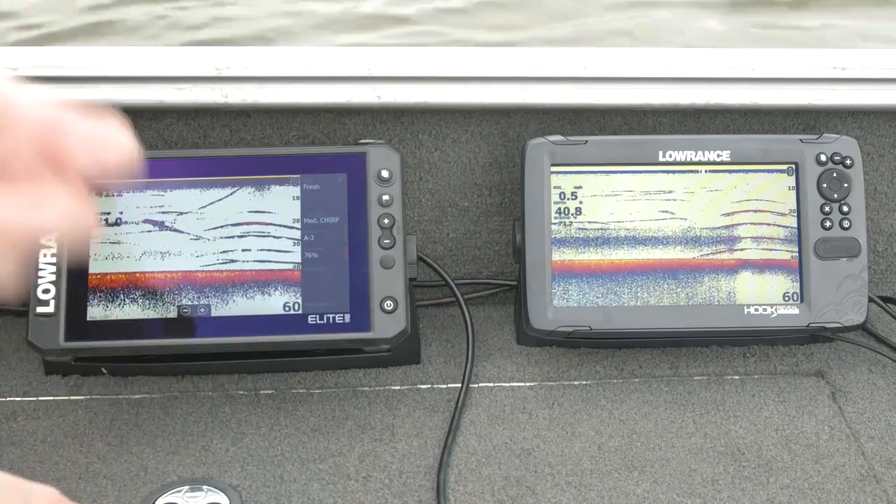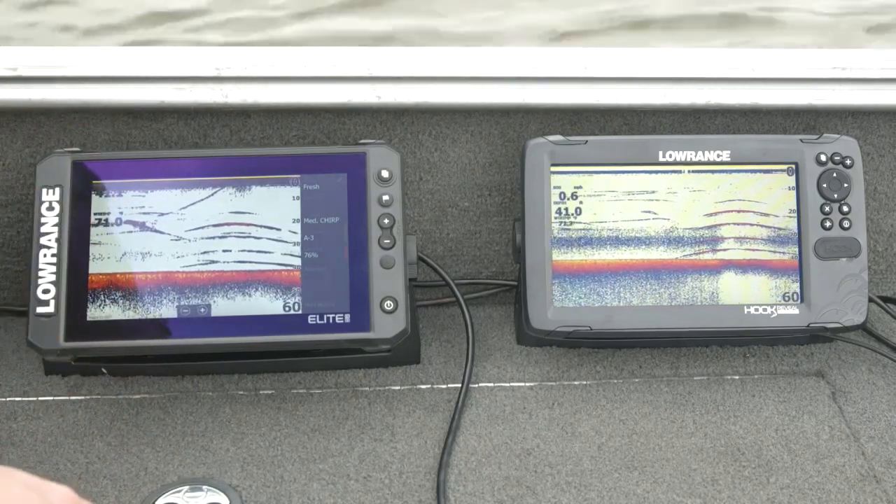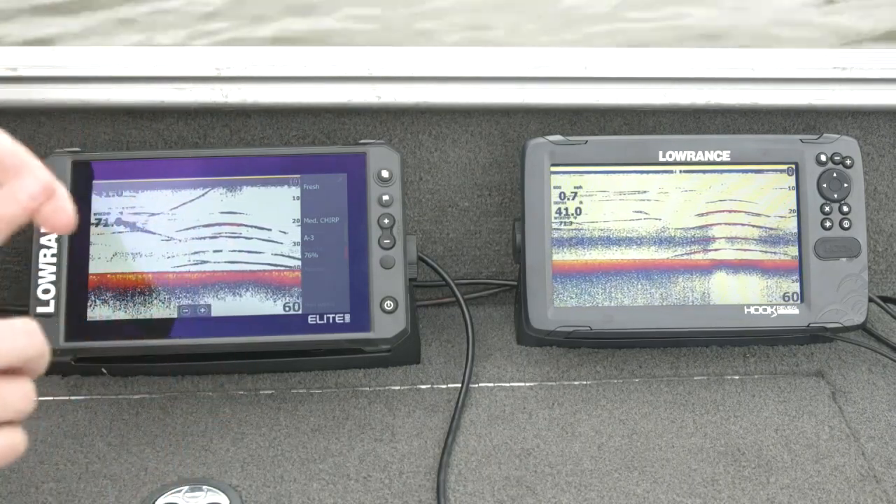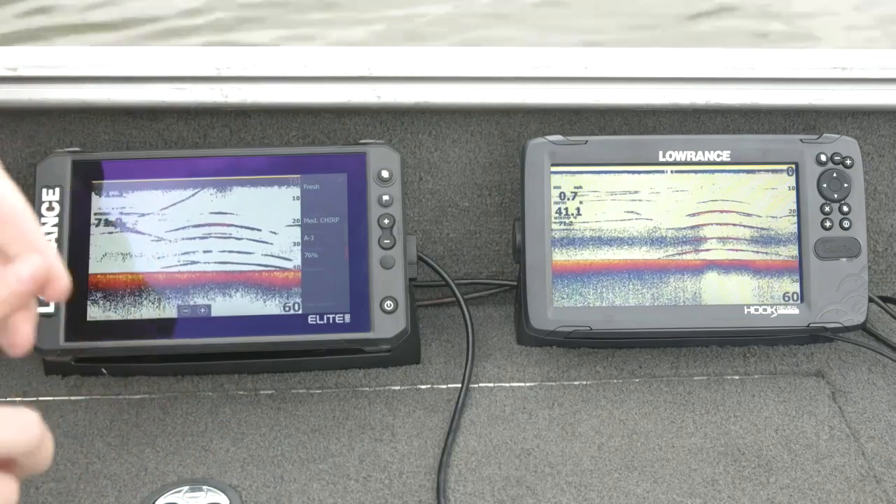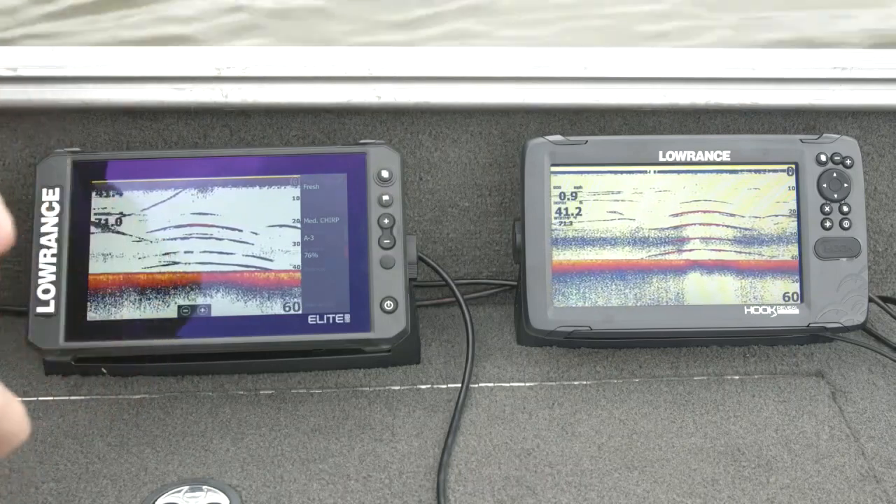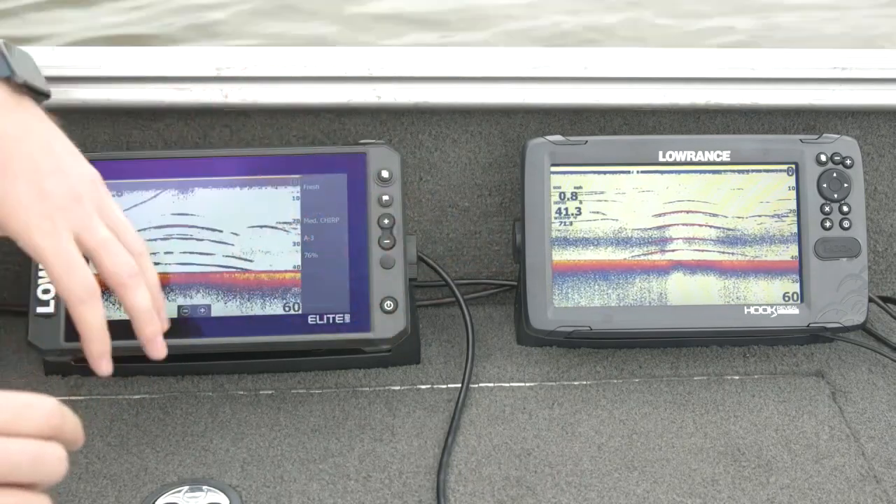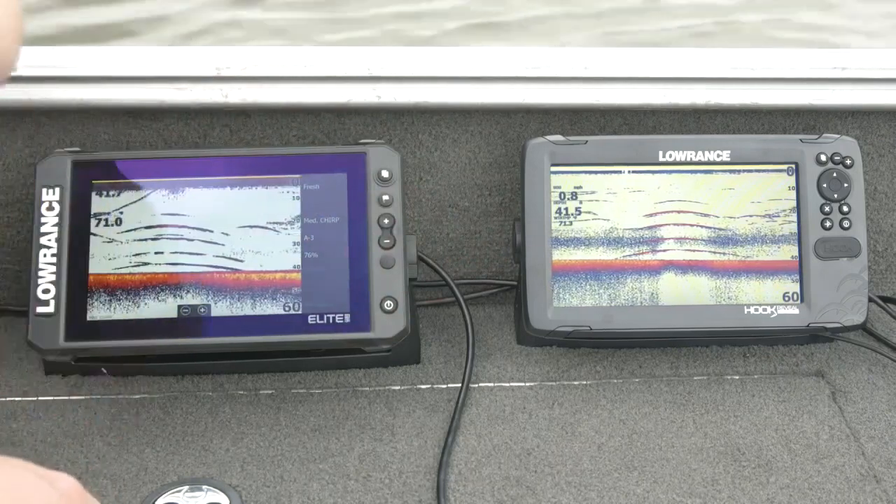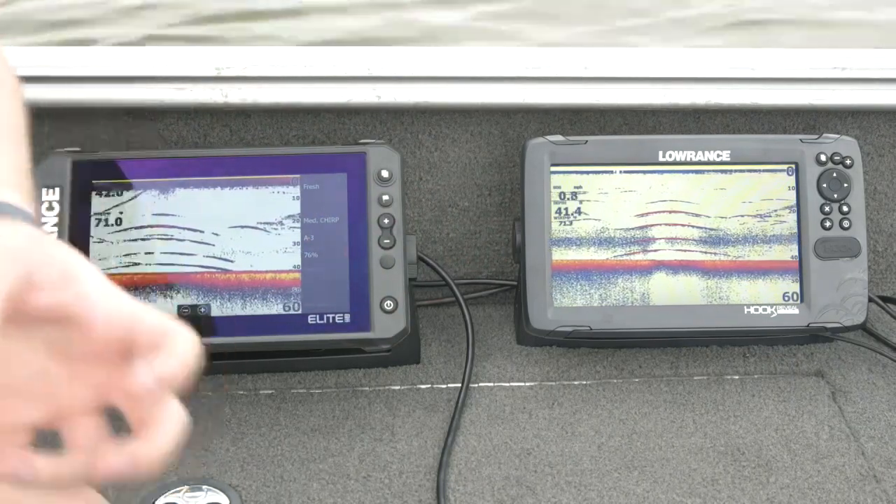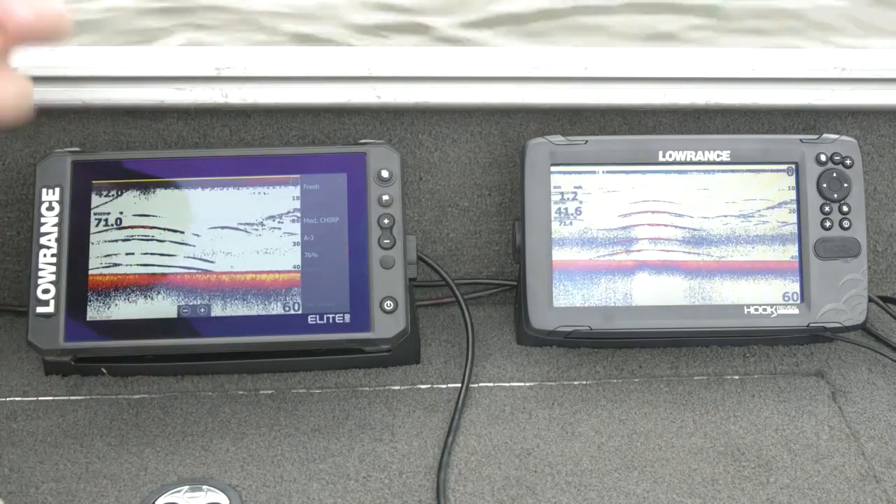The transducers that come with Hook Reveal are going to be either a split shot or a triple shot, and the difference there is side scan. Split shots have chirp sonar and down scan in them, and triple shots have chirp sonar, down scan, and side scan. But what's really different between Hook Reveal and Elite FS and HDS Live as it relates to sonar is the actual traditional sonar that we put into the transducer. So we kind of went for a hybrid approach.